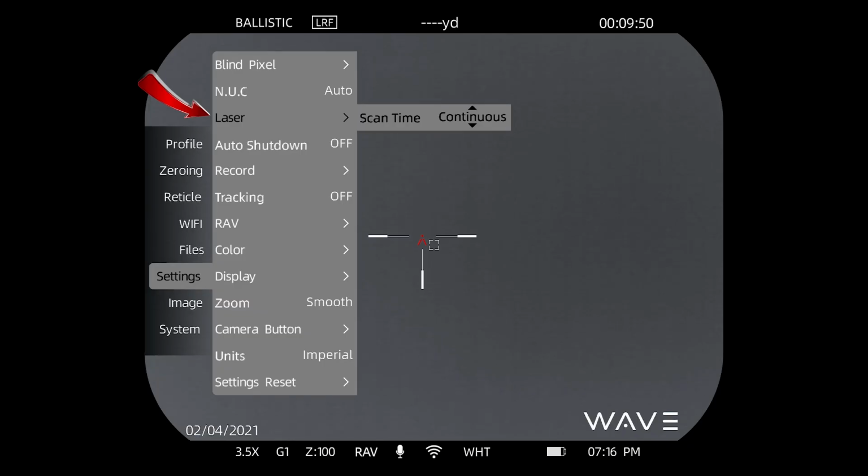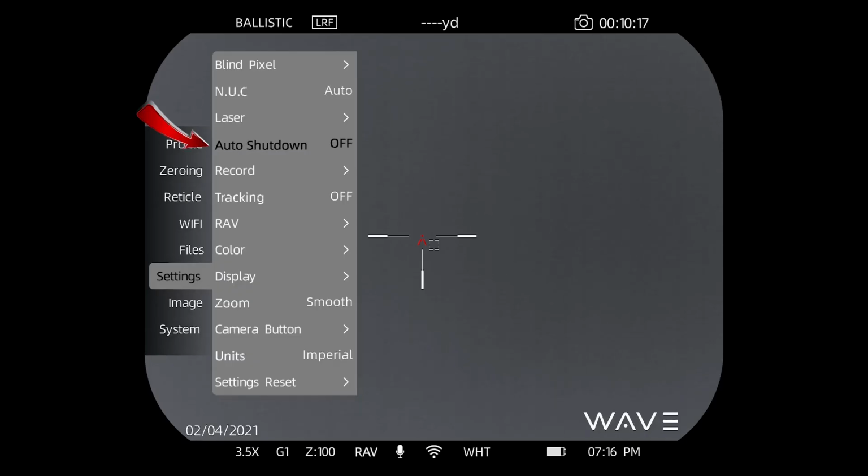The laser, this is where you would control the scan time of the laser. So when it's in scan mode and you give the laser button a quick press, this determines how long it runs. You can set it to continuous, 90 seconds, 60 seconds, 30 seconds. The default is 60 seconds. This is probably a good happy medium. If you insist on continuous, that's fine, but just be mindful that it's not the safest setting to be had.